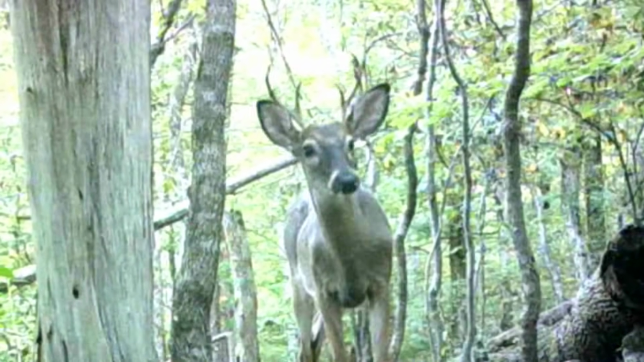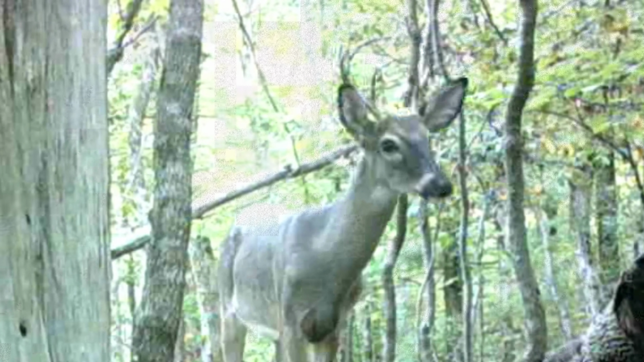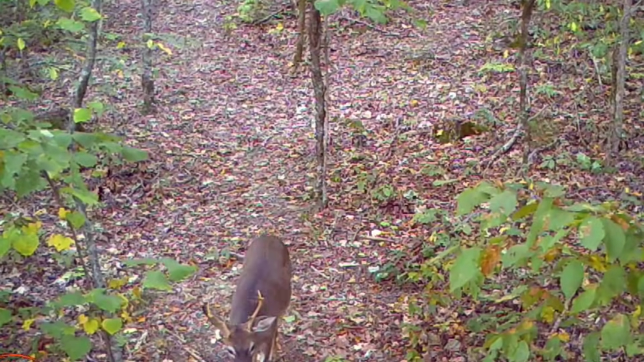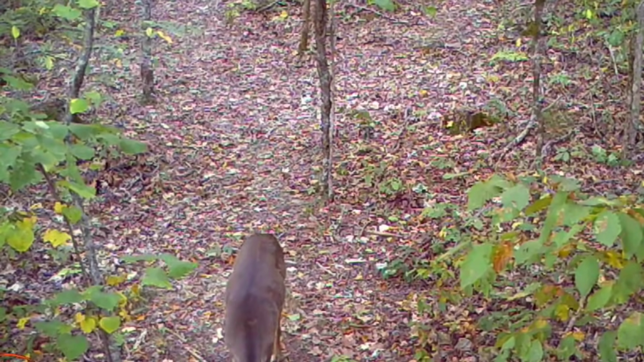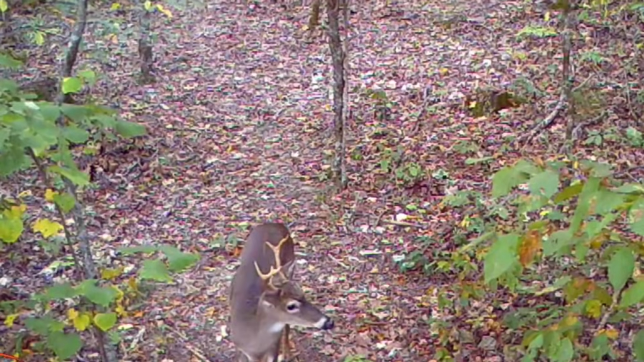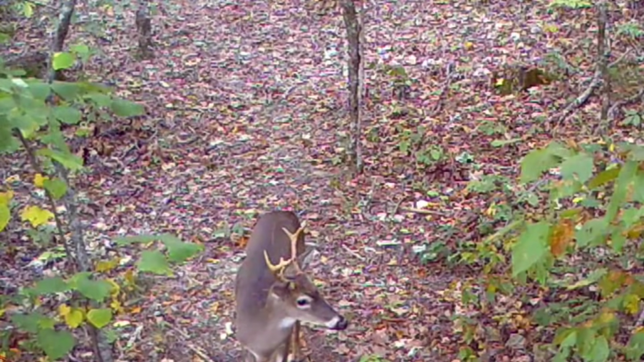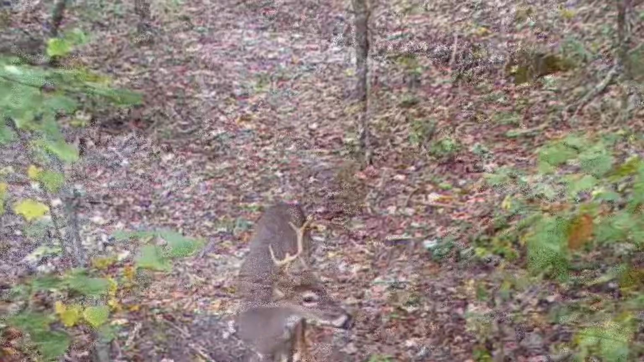Looks like he's still got some velvet on that antler. But he's nervous about something. And these are young bucks. These are maybe 2, 3 years old. The big bucks won't come out of the back of these ridges. They're the ones that's going to be the dominant bucks.